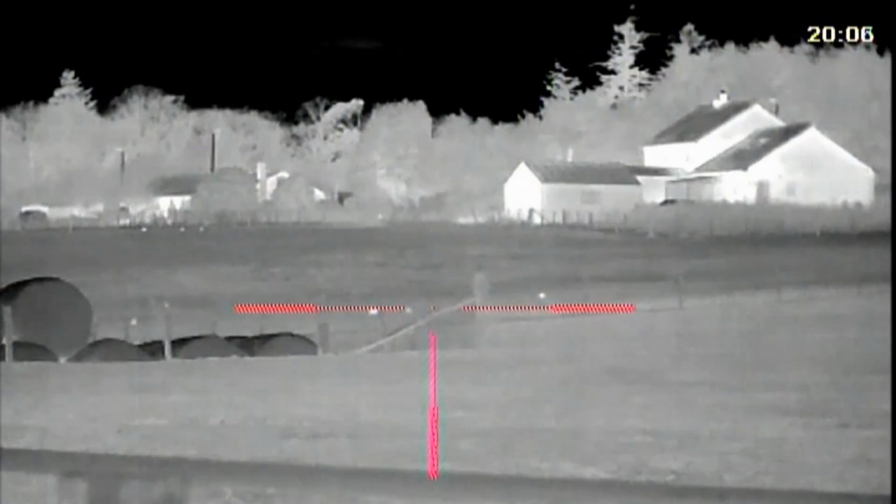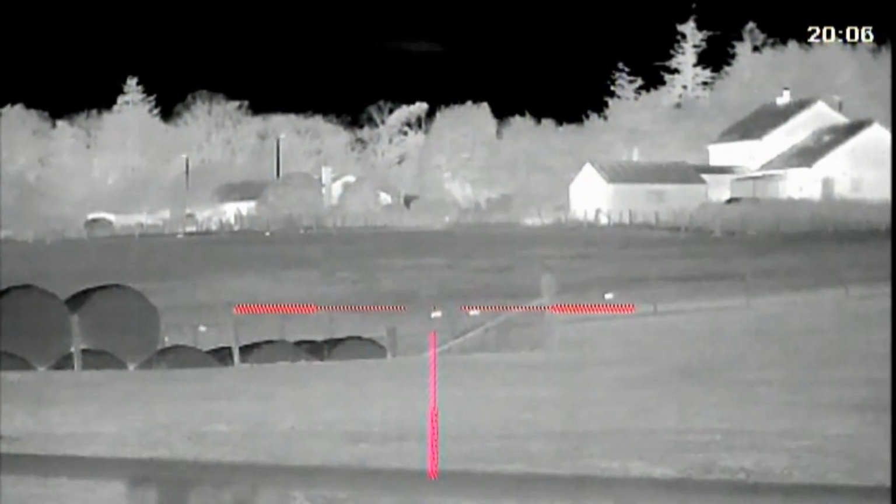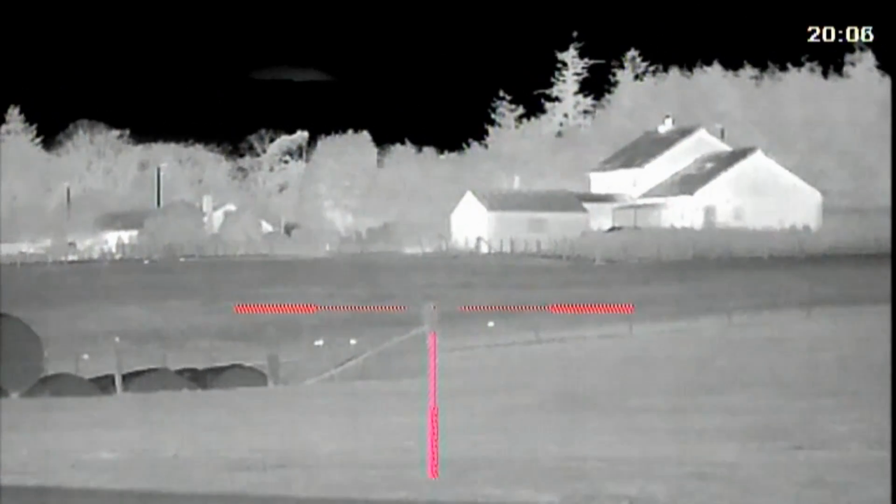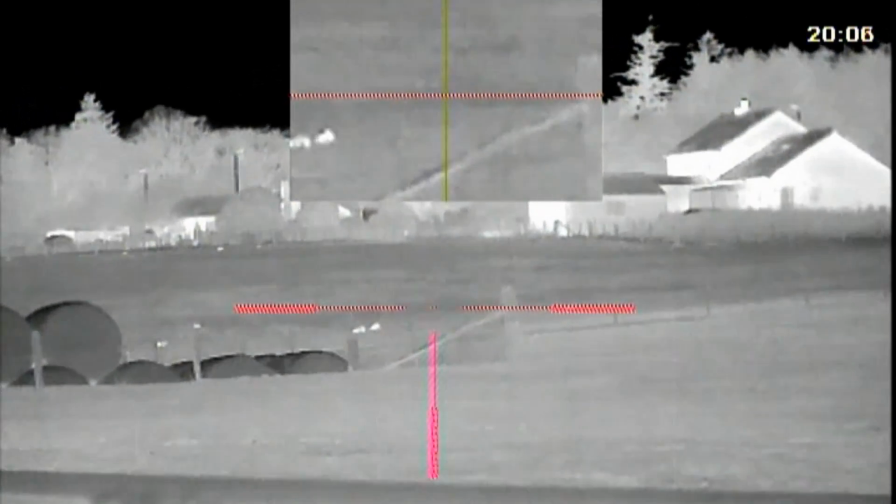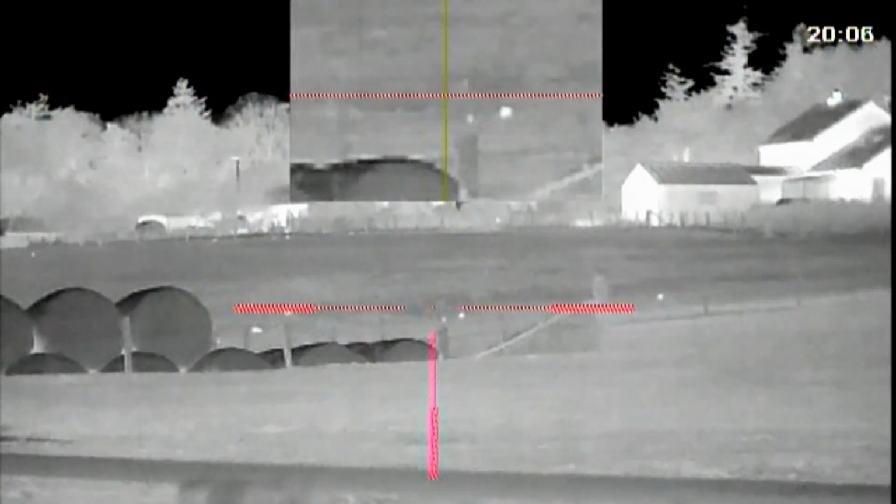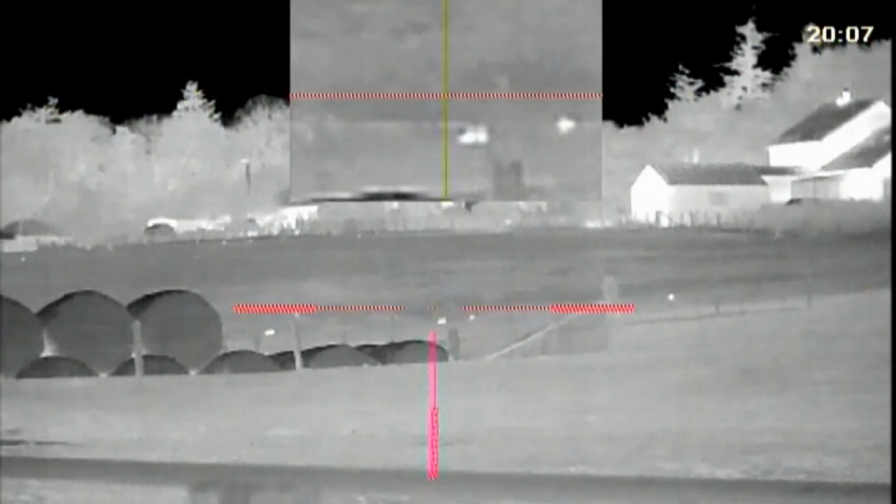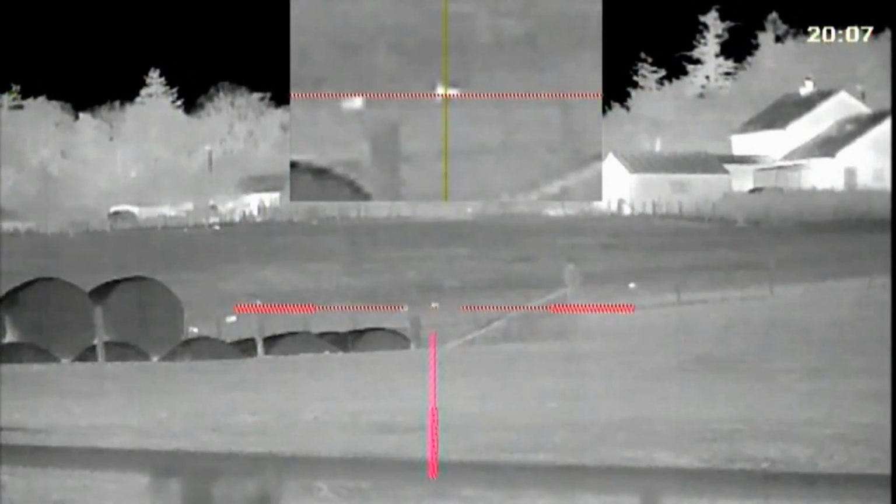Okay, recording again. So the PARD SA25, this is on the base mag, which Bruce has measured at 2 times. If I magnify it just once, there we see the 2 times digital mag on the pop-up picture-in-picture, and again that's 4 times, so this is now 8 times magnification.